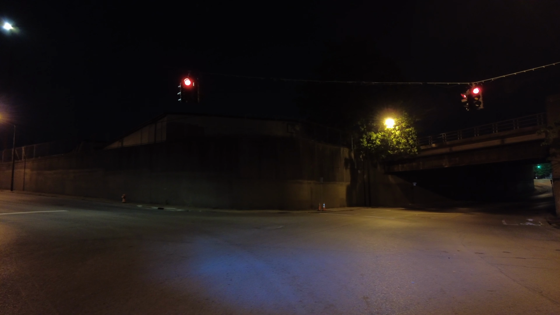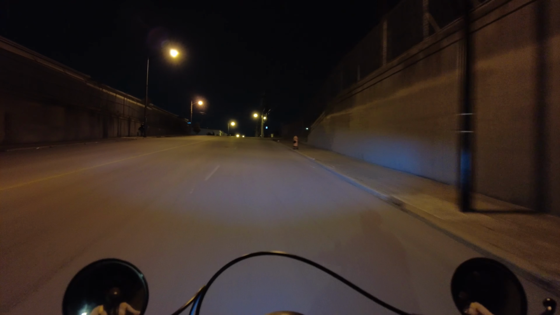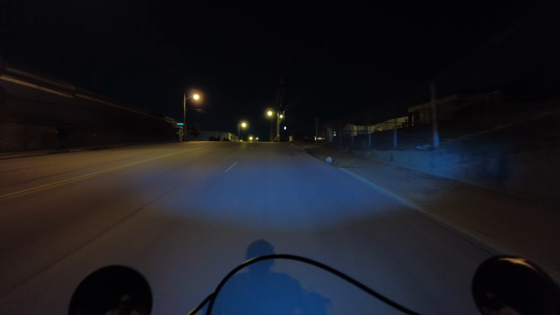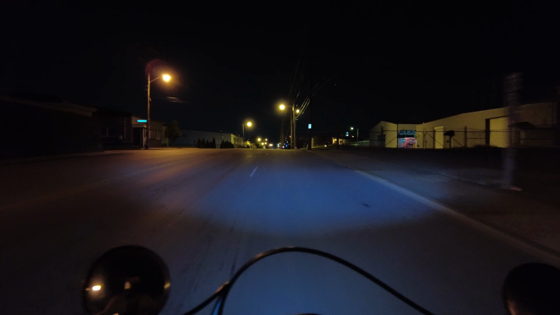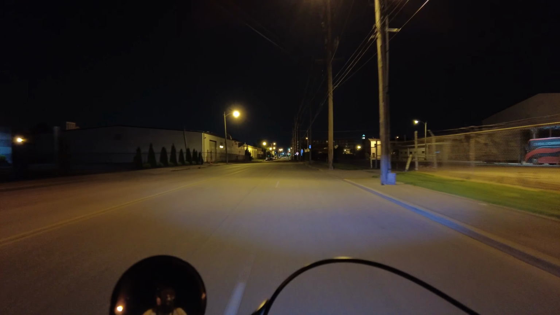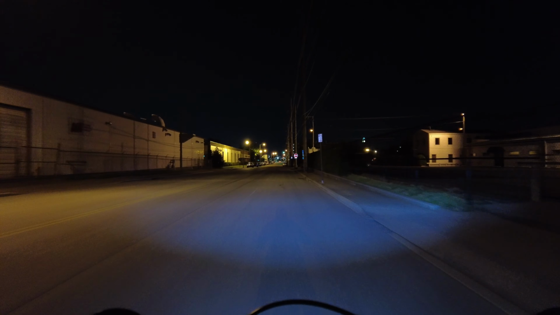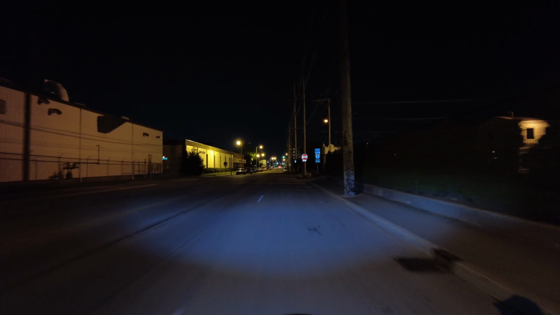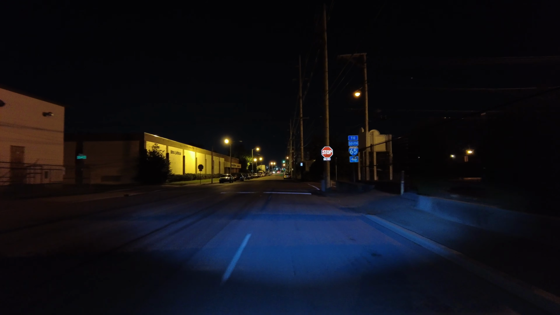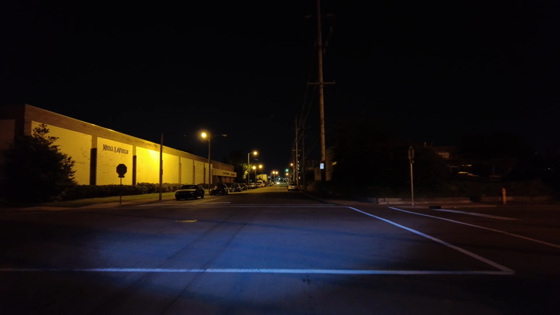Oh, lucky me, I'll get a quick light here. But yeah, this area has all changed and improved a lot over the years, so I figured wouldn't hurt to go through. A lot of stop signs through this area.